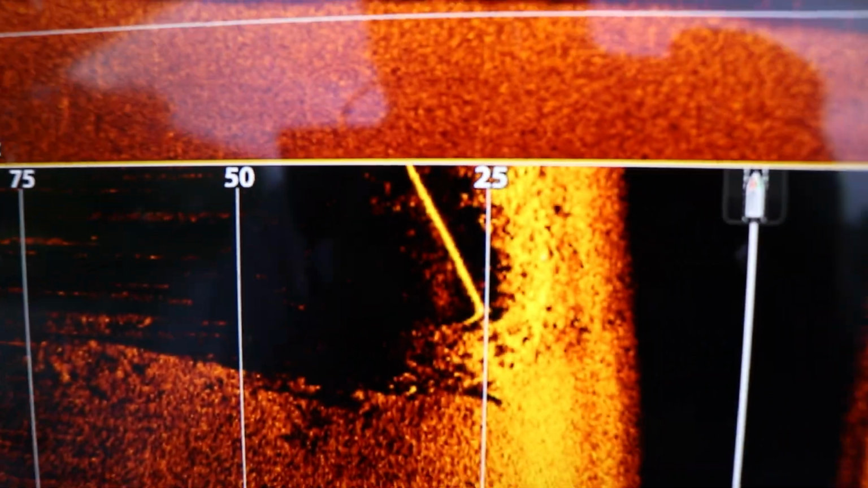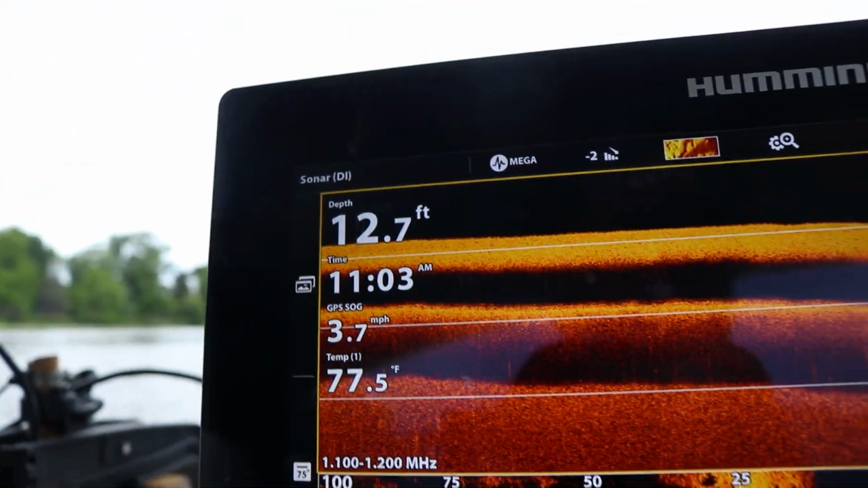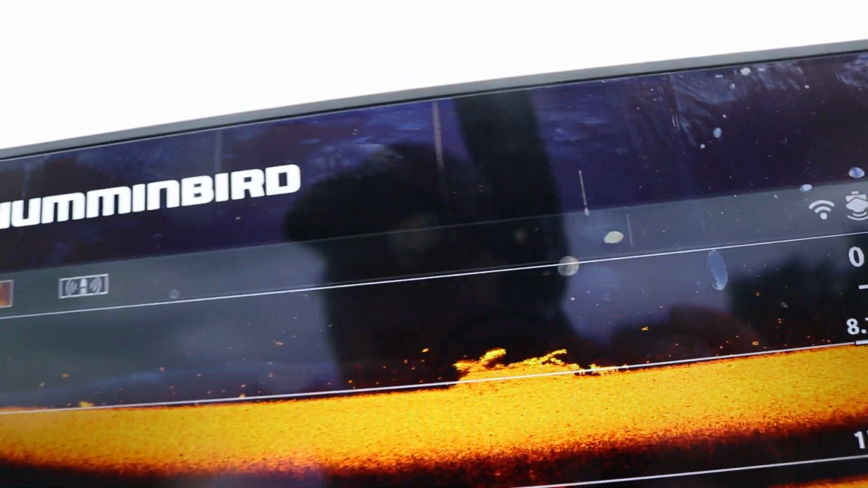There you can see the bridge pillar right there. We're going underneath. 12 feet. Yeah, it gets a little deeper. Yeah, there's like a tire right there, but that's not attached to anything. That's the down imaging. That was like a tree log or something. It's got an interesting shape to it though. Definitely not screaming car. Doesn't look like a vehicle, I would say.